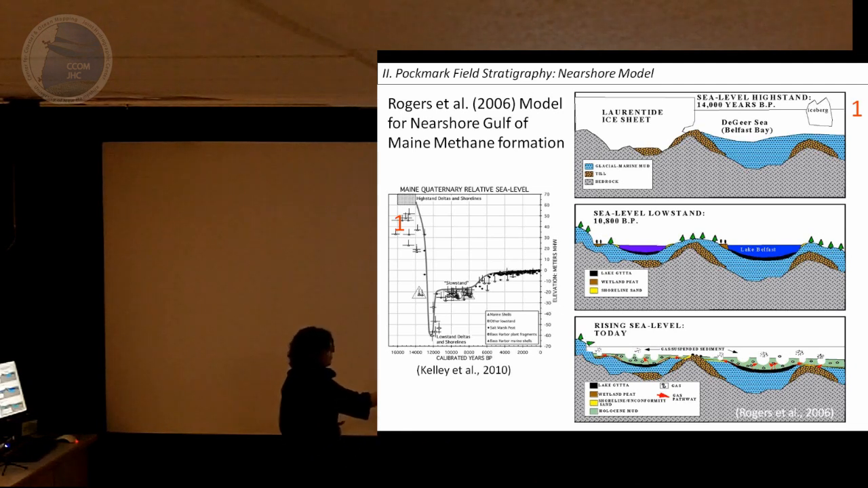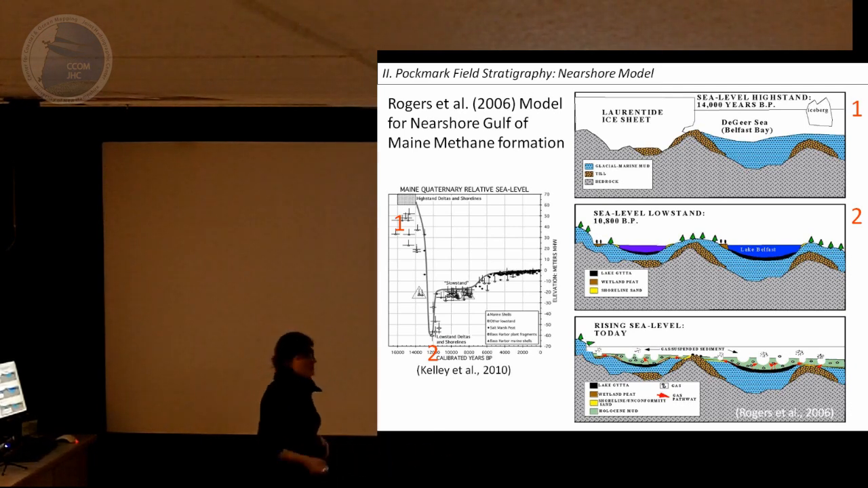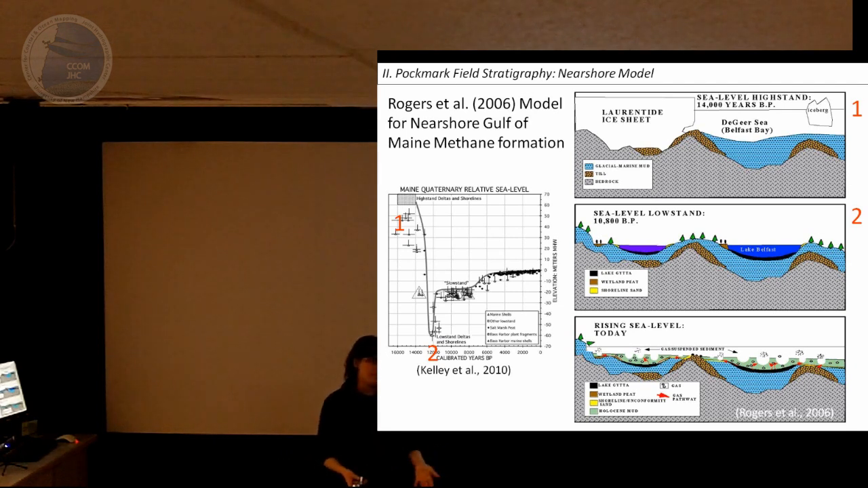During the time glaciers were retreating, they were depositing kind of rock flour, this glacial marine mud, as they were progressing. So right up here on our sea level curve. Just a couple thousand years later, the glaciers had retreated, the crust had isostatically rebounded, and sea level had dropped to 60 meters below present day sea level.